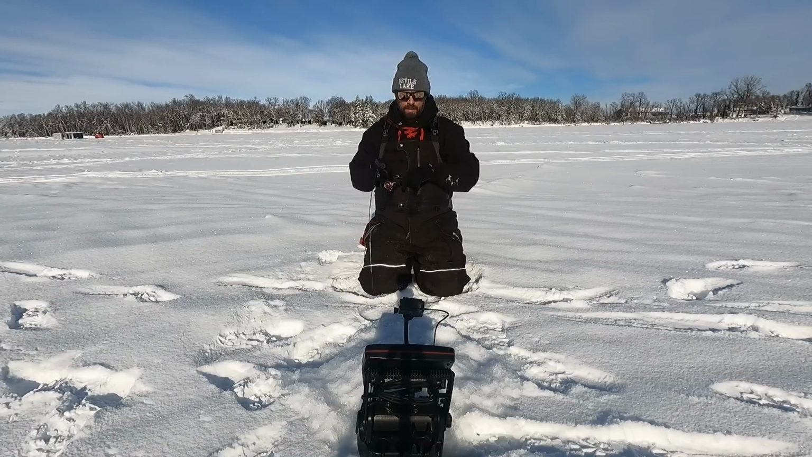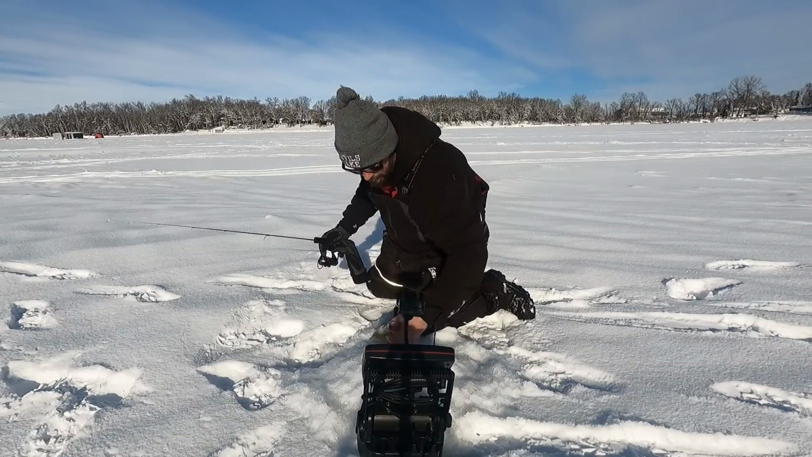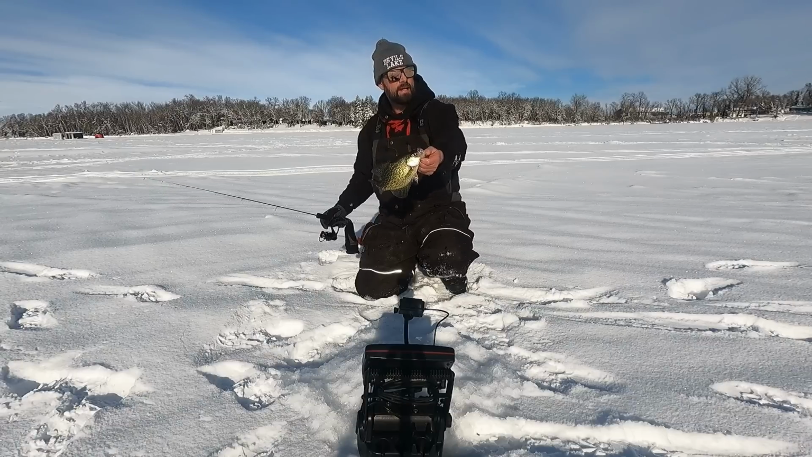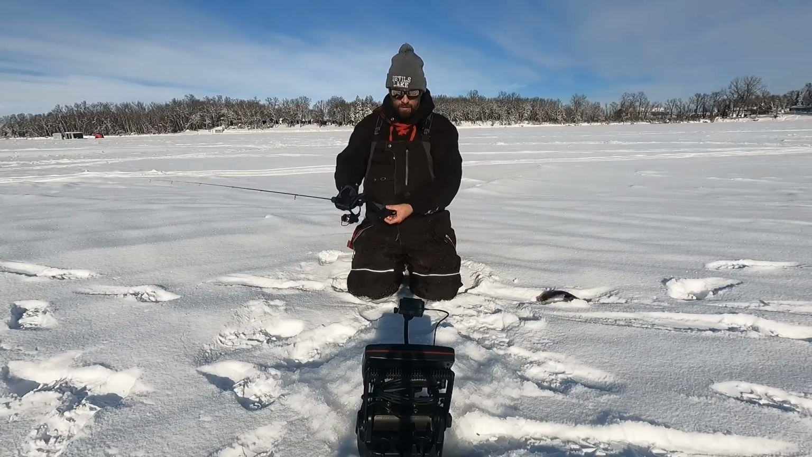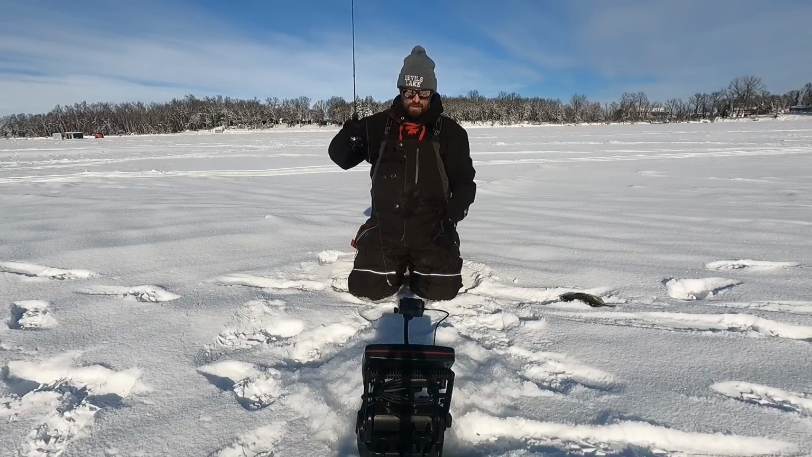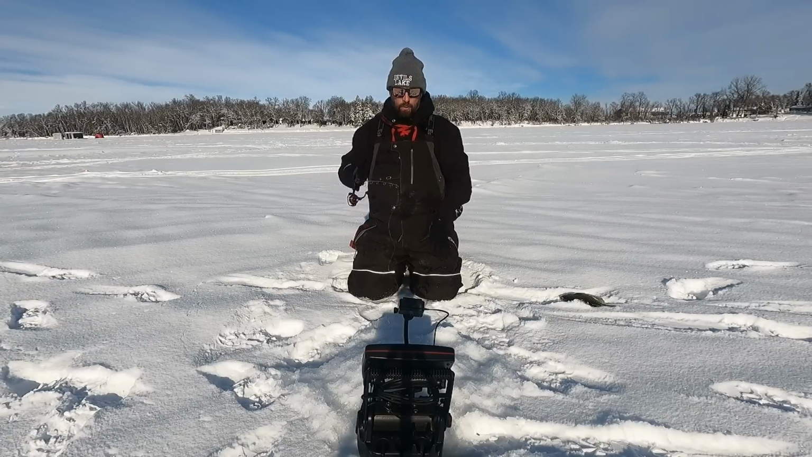This one might be a little bit better. Feels like it is. Oh, it is. There's a keeper. There we go. There's actually a keeper. Probably a 10.5-inch fish right there. There we go. There's some down here that we can actually eat. There's so many small ones. I might end up going up into the weeds a little bit more. We'll see.